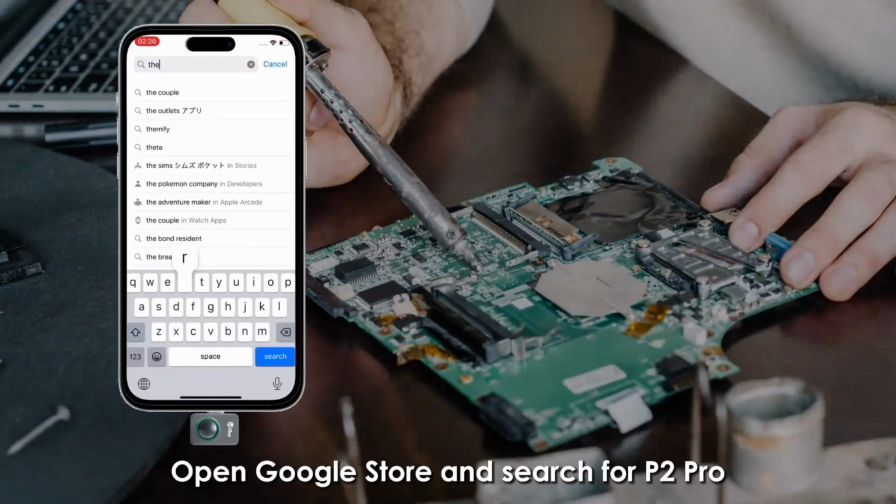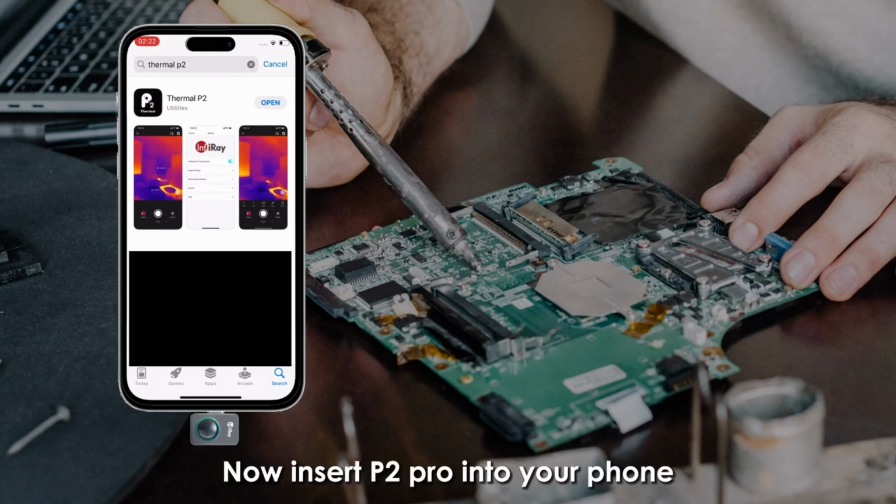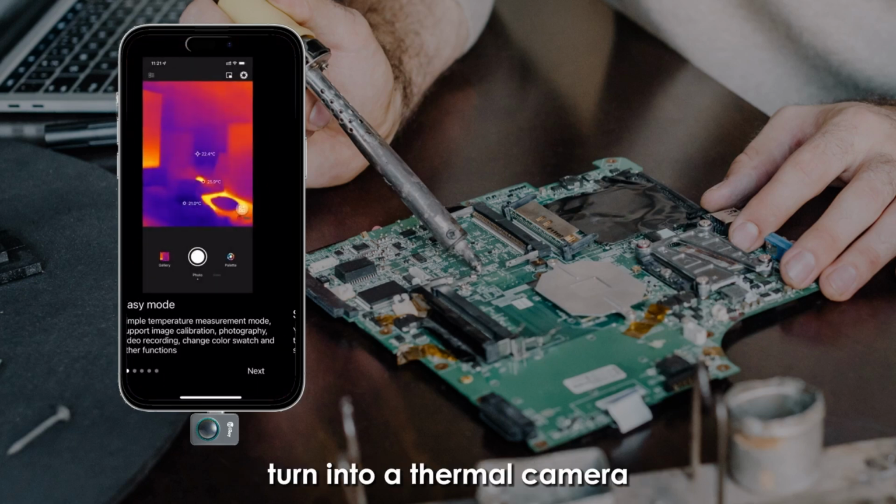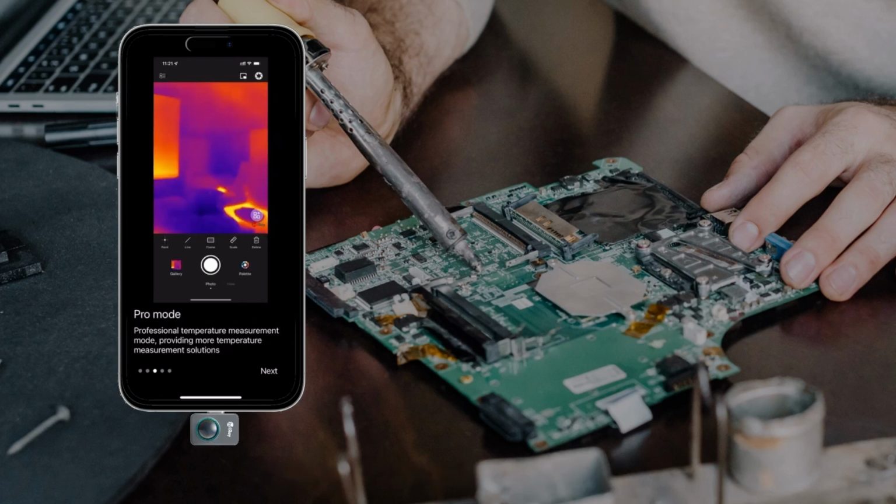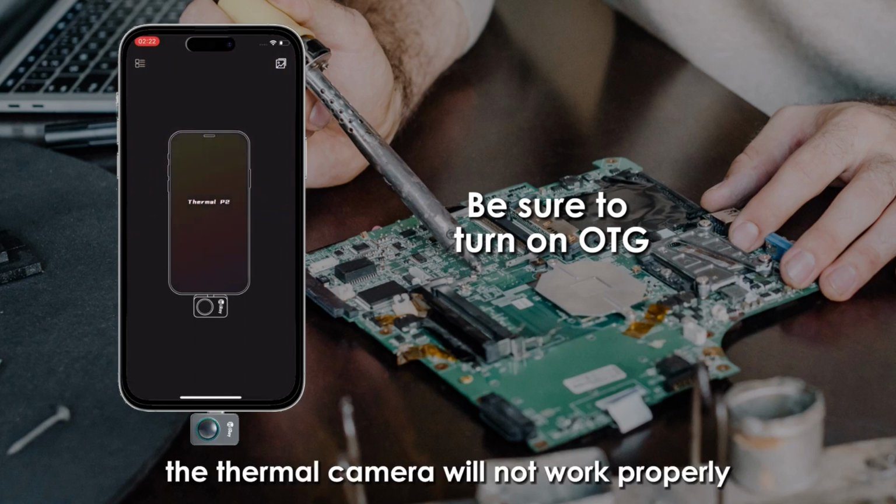Open Google Store and search for P2pro, or search for Thermal P2 on the App Store and download it. Now, insert P2pro into your phone, and your phone will instantly turn into a thermal camera. Be sure to turn on OTG, otherwise the thermal camera will not work properly.